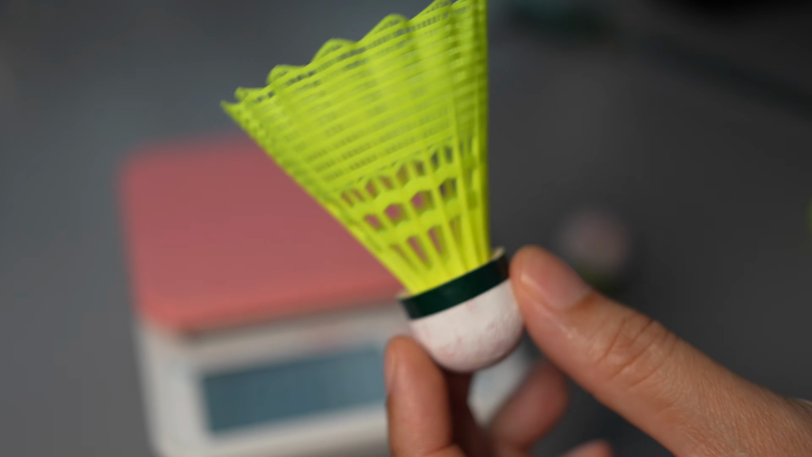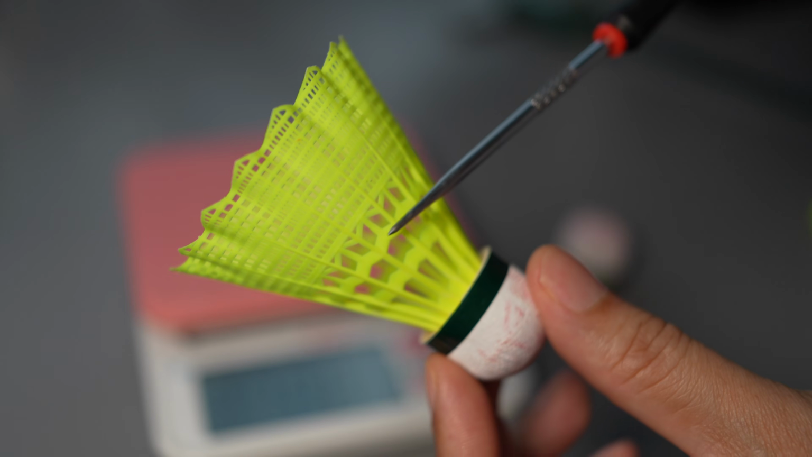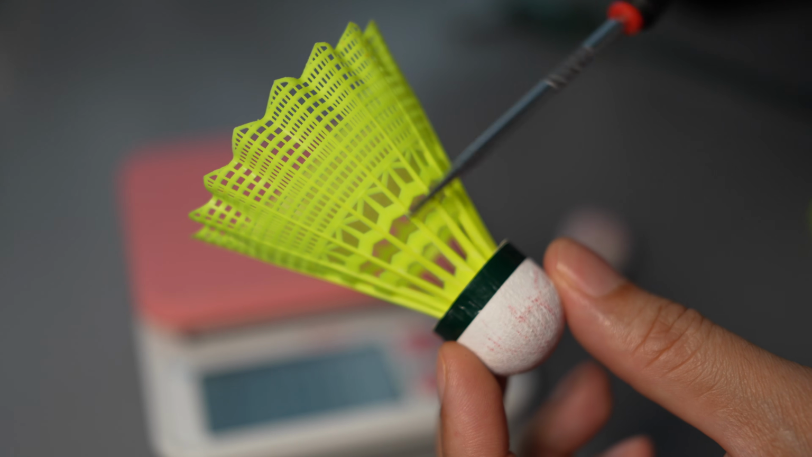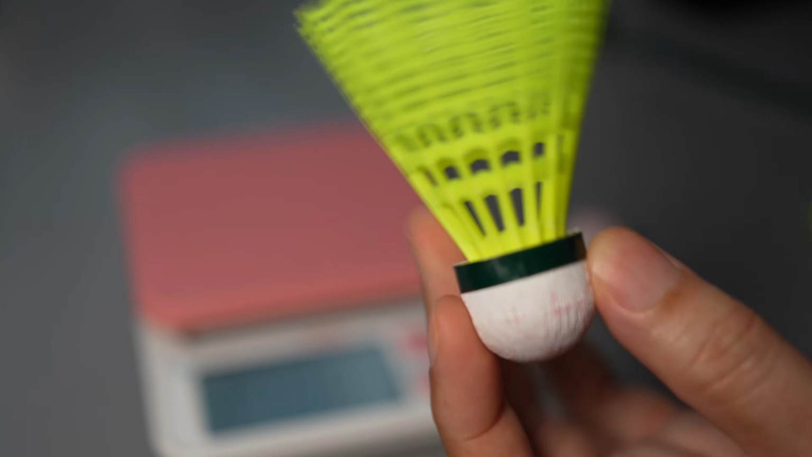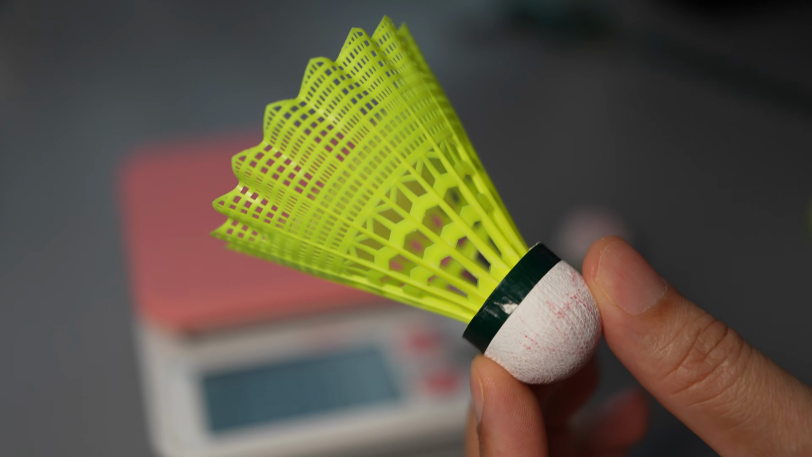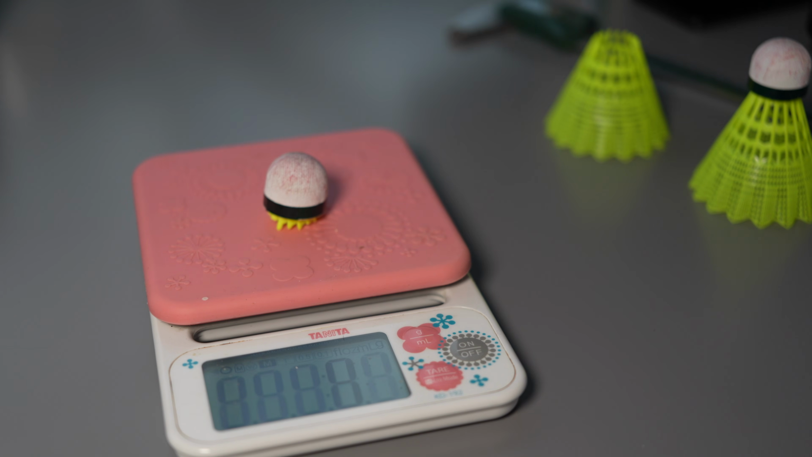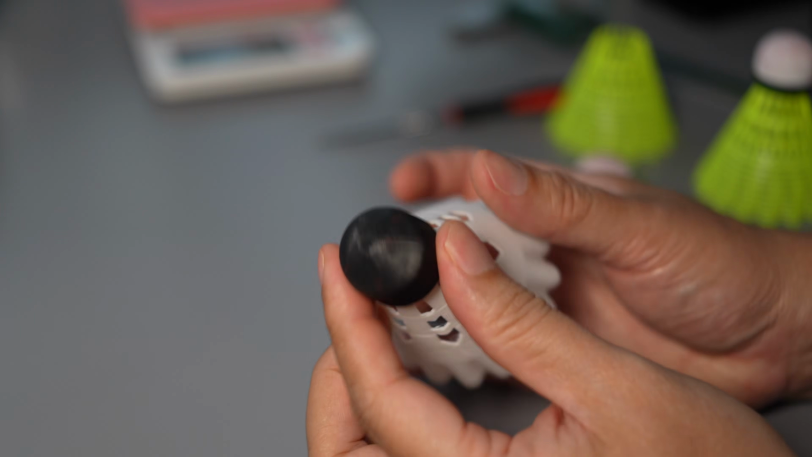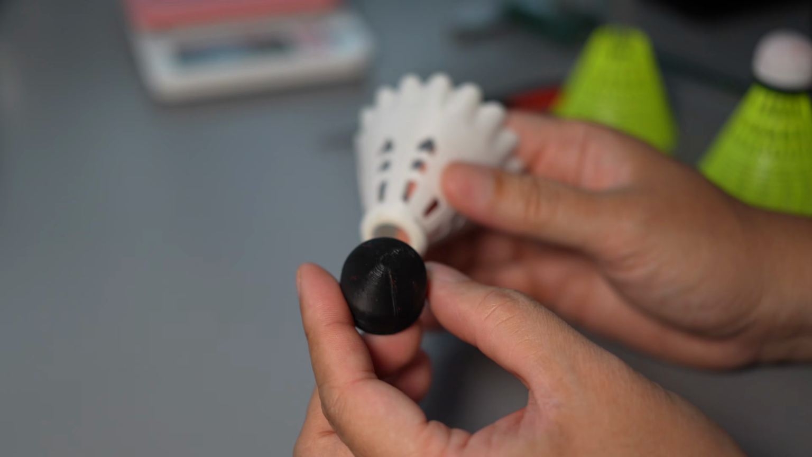To replicate the shuttle perfectly, I need to make this shuttle spin. It also needs to have the same weight ratio between the head, which is made from cork, and the nylon part. The nylon is 2 grams and the cork is 3 grams. So I need to design each part separately so that I can control the weight of each part.